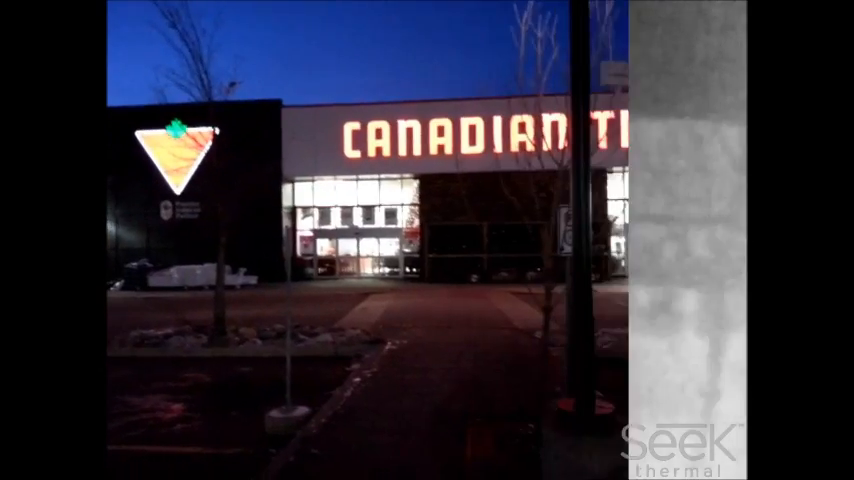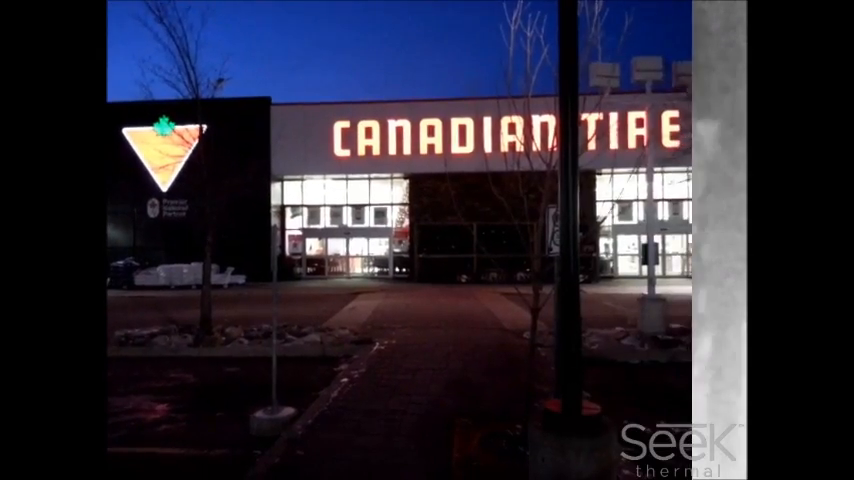So the Seek Thermal doesn't actually use the phone's camera. It uses its own camera, and it's contrasting with the camera. That's why, as you can see there, the camera is zoomed in on the Seek Thermal image and zoomed out on the camera image. You can see the heat emitting from that building. You can see the hot spots. If you wanted to, you could put the temperature gauge on there.